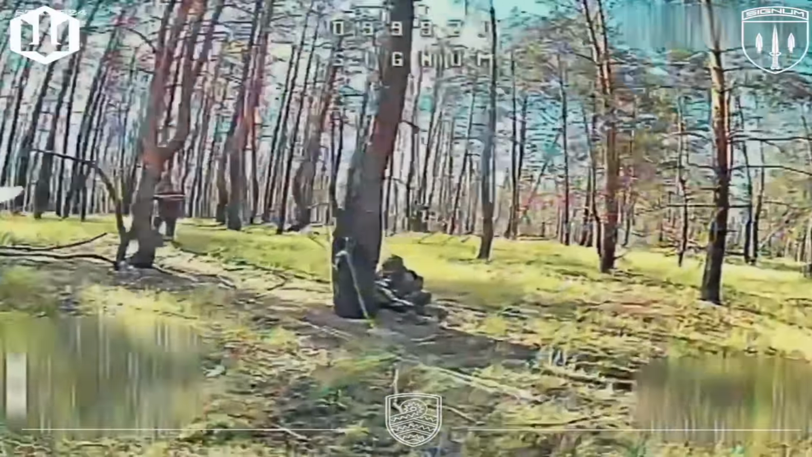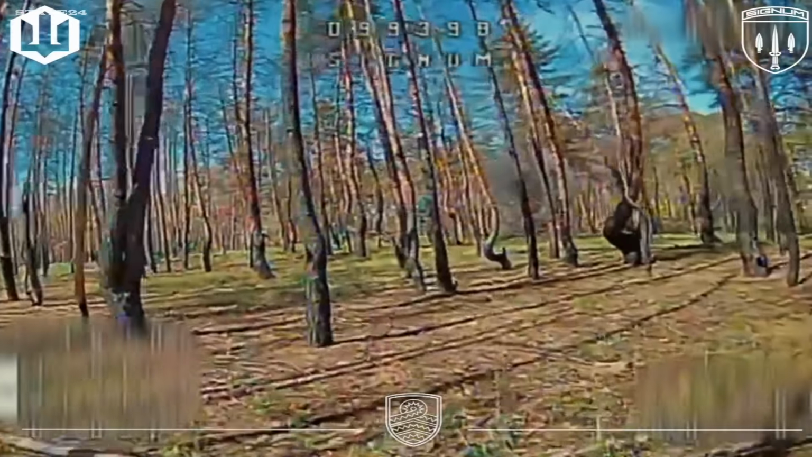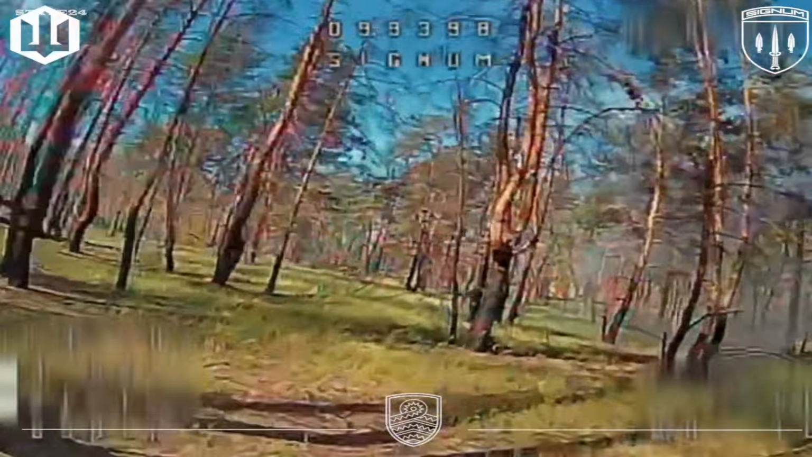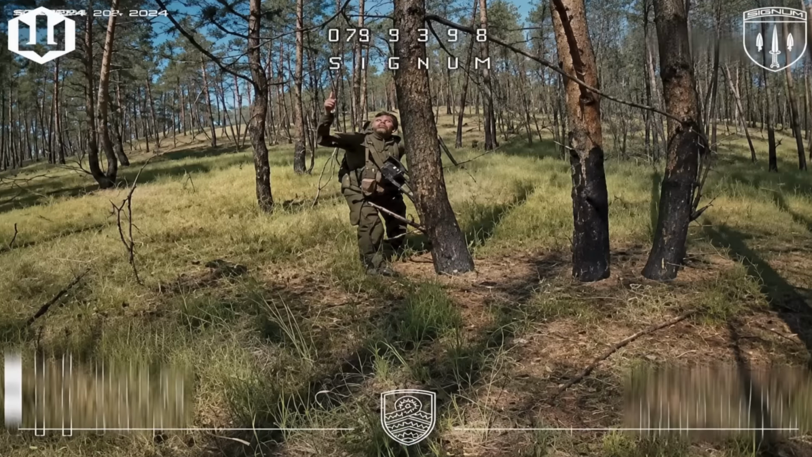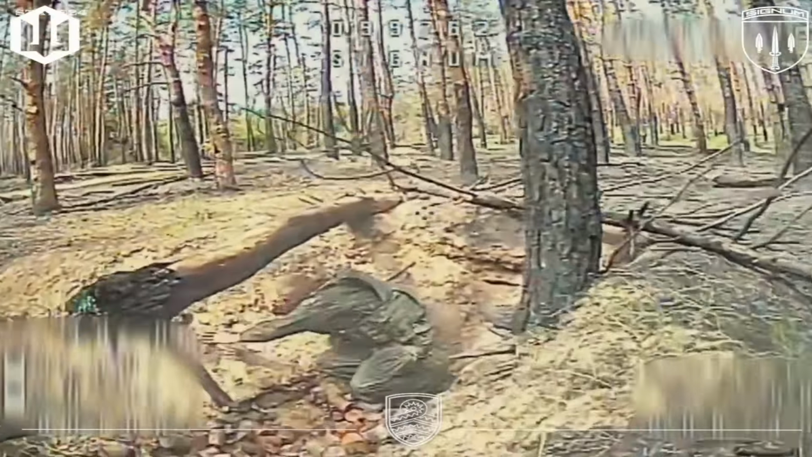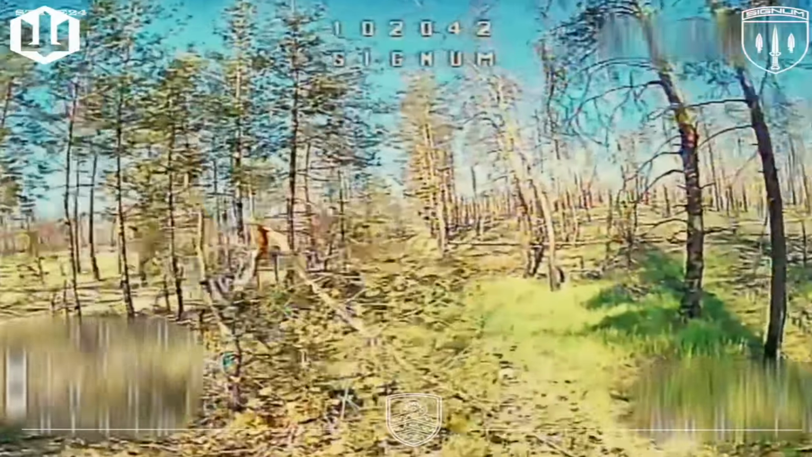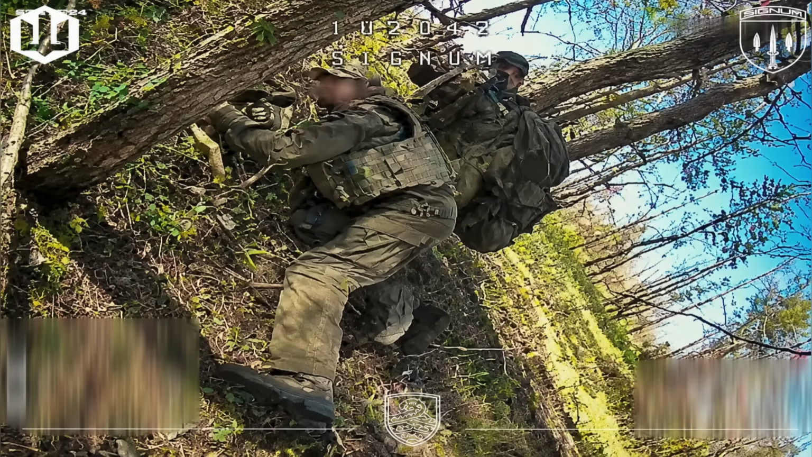Signum Battalion continued targeting other Russian soldiers in the same area with FPV drones. The footage shows troops moving through the battlefield while remaining highly vulnerable to drone surveillance and strikes as they attempt to reach new positions. Again and again, newly arrived soldiers are seen following the same routes and facing the same dangers. Why do these repeated patterns continue despite the constant threat from above?